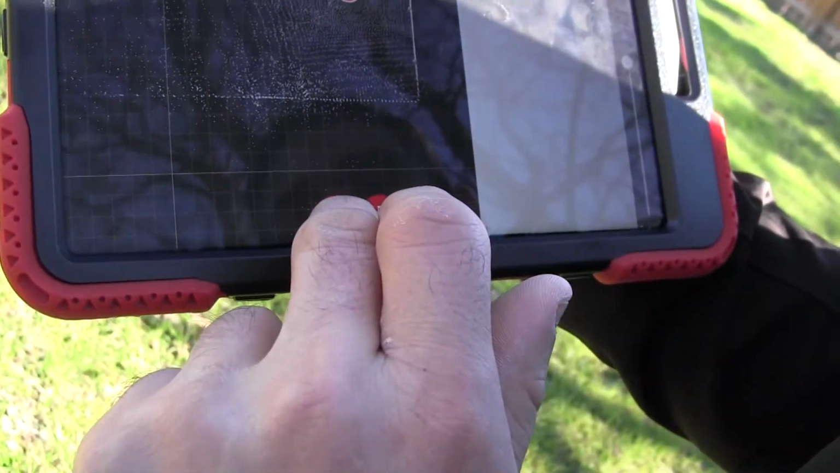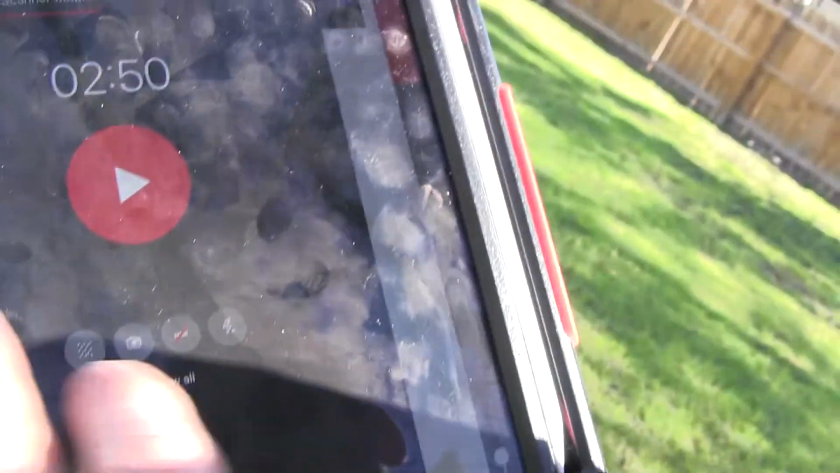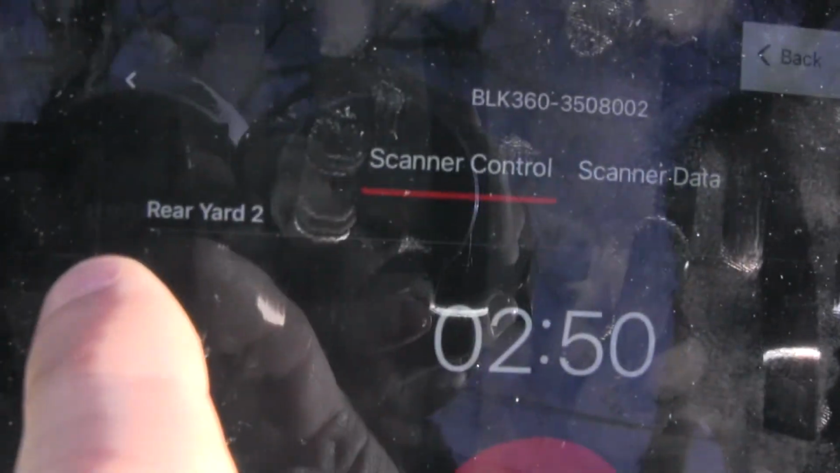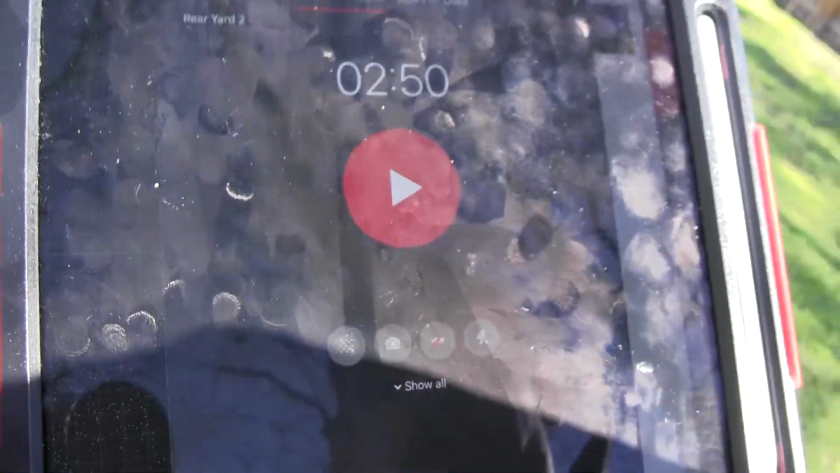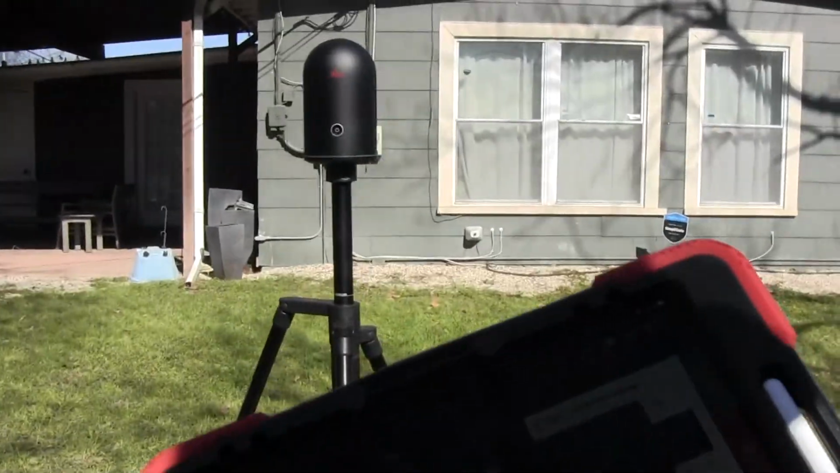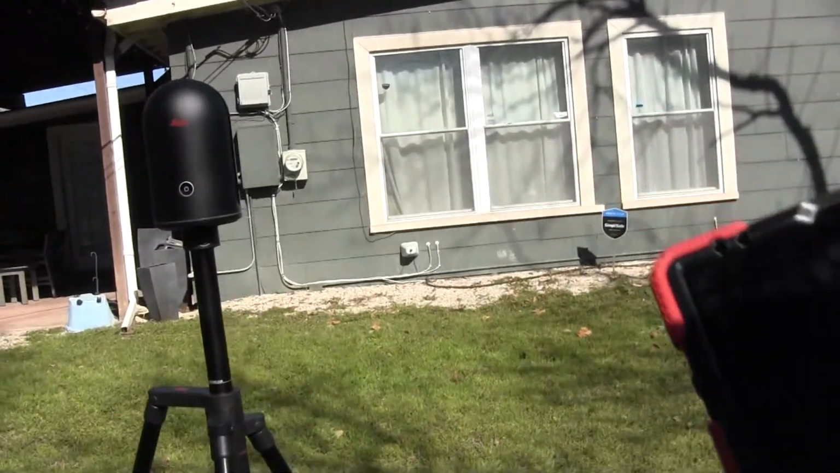So we're going to do scan number 2. All the settings are the same. Actually, sometimes it'll rename it Rear Yard 2 because it's smart and knows there's going to be a second one. So then all we need to do now is hit that button and move so you don't get scanned.